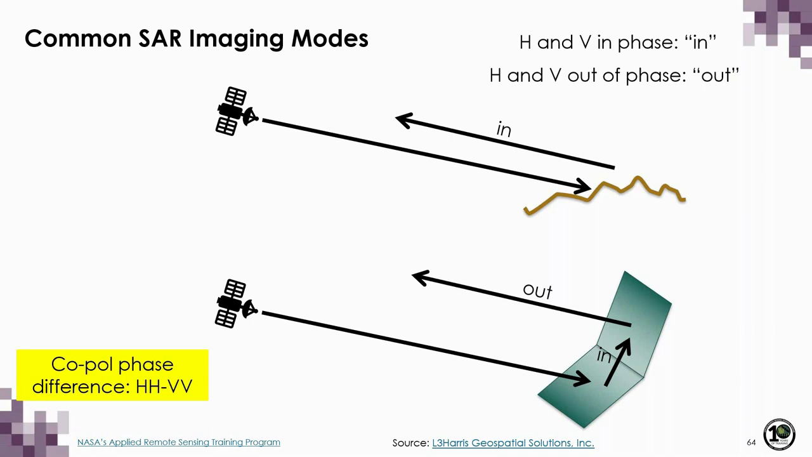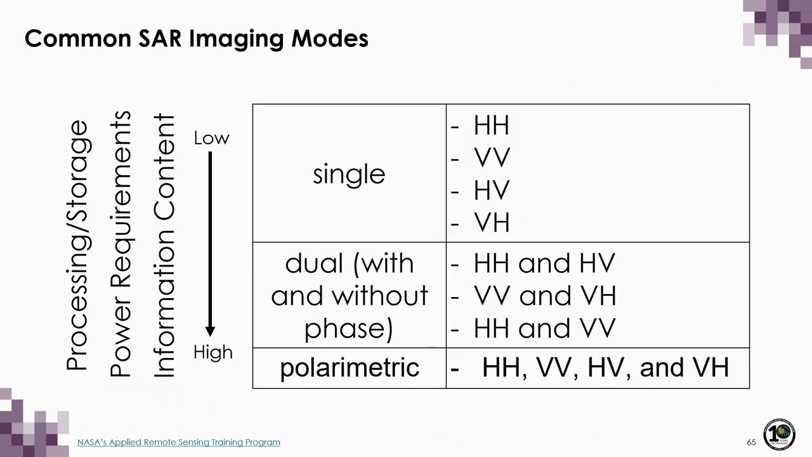So every time there's a surface interaction, HH and VV go in and out of phase. When there's an odd number, HH and VV are in phase, and when there is an even number, HH and VV are out of phase. There is also a cross-pol phase difference, but it's usually quite random. There's also a quad-pol or polarimetric radar, which is the equivalent of transmitting and receiving all single polarizations and also recording the phase differences between them.